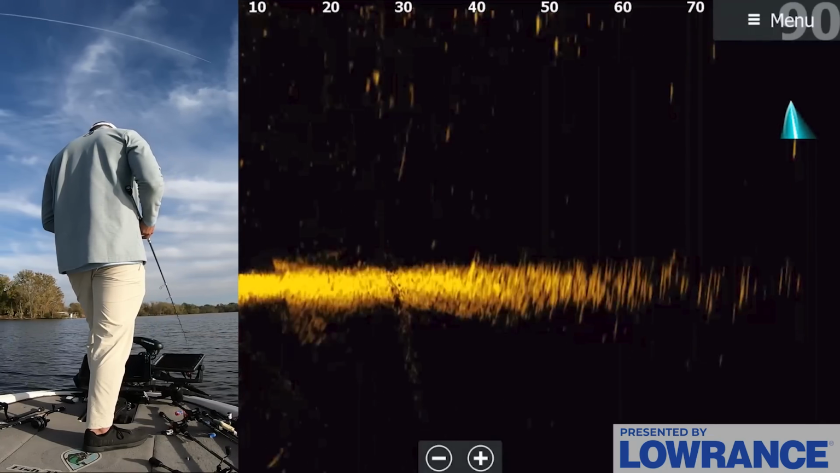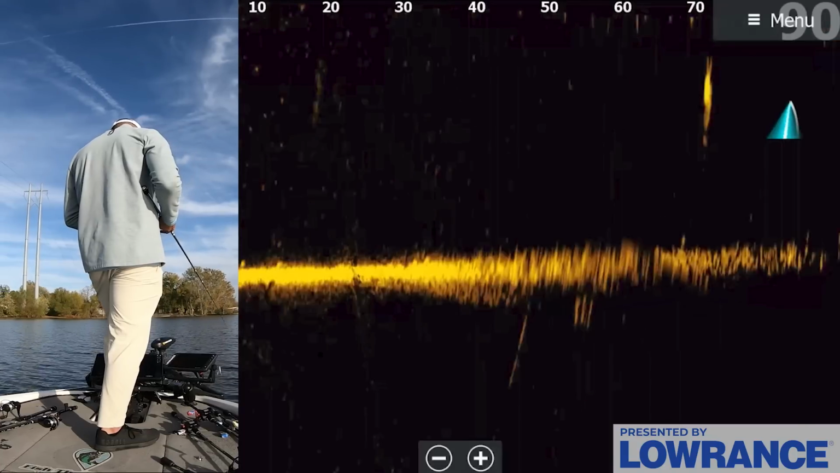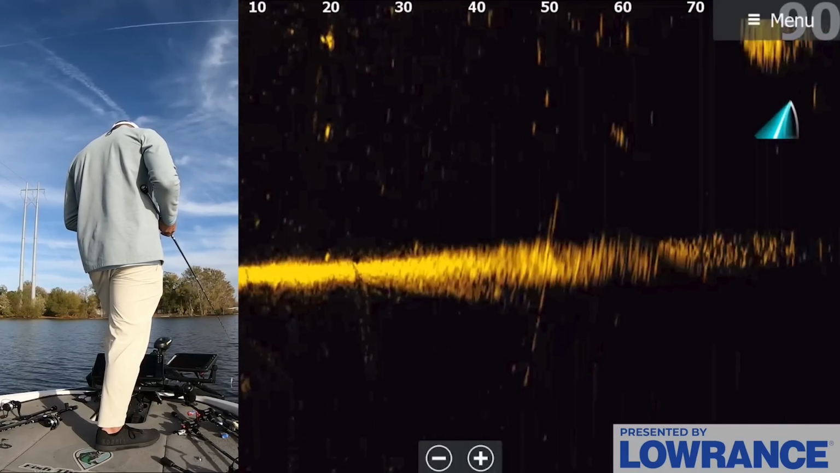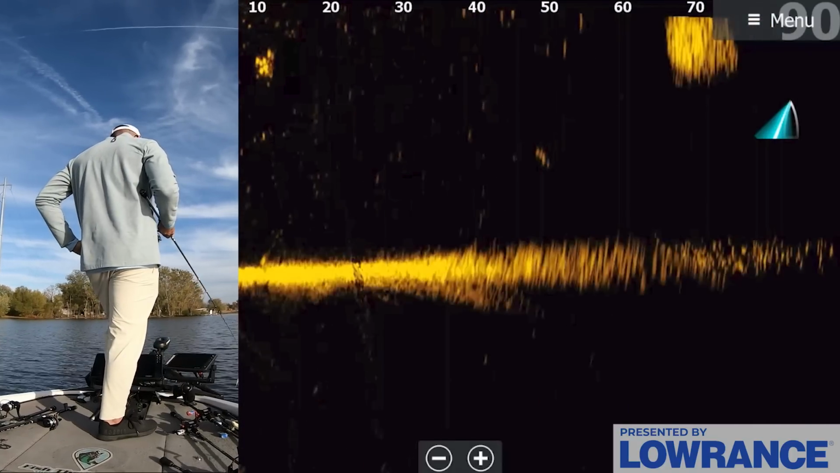But you just gotta be patient. It's kind of like waiting for schooling fish. You just gotta be patient and wait until you get your opportunity. Don't cast a bunch of random stuff. And once you get the opportunity of seeing a group of 4 to 10 bass, you gotta make your cast count.